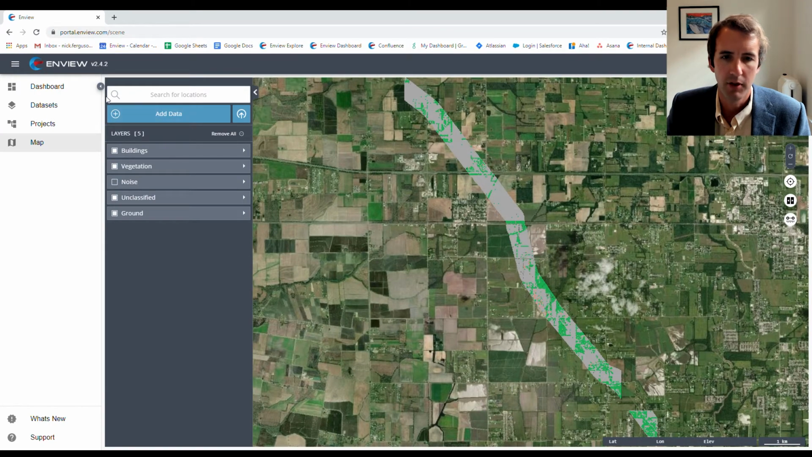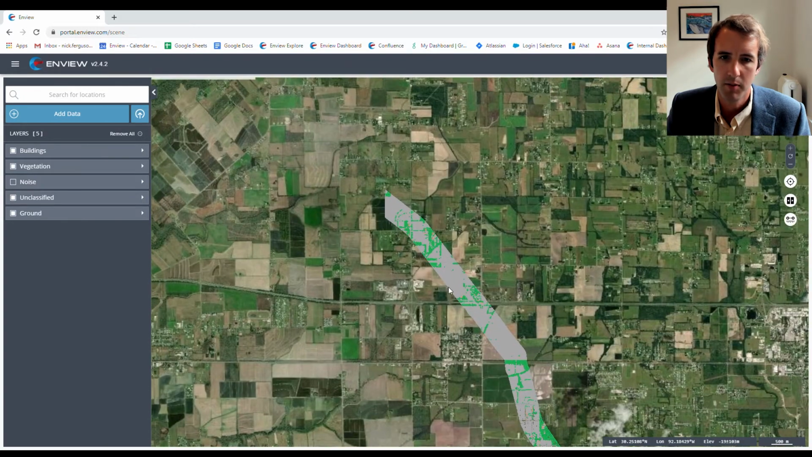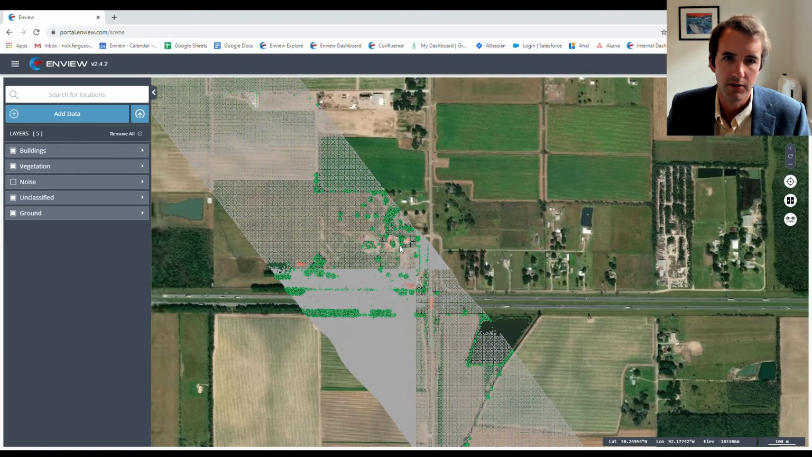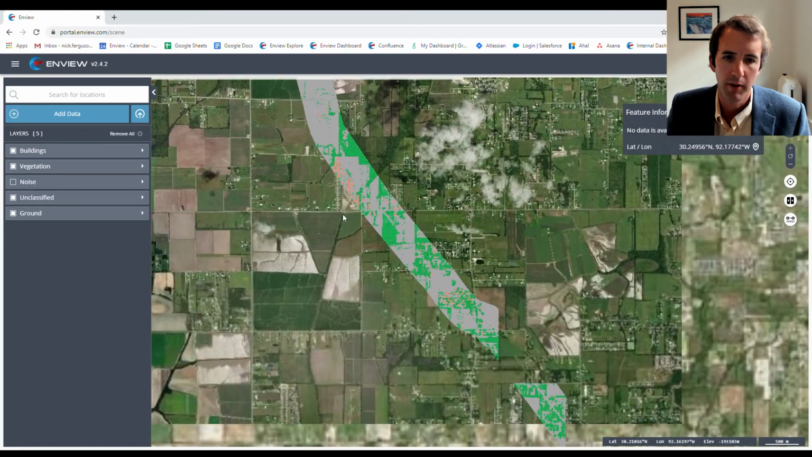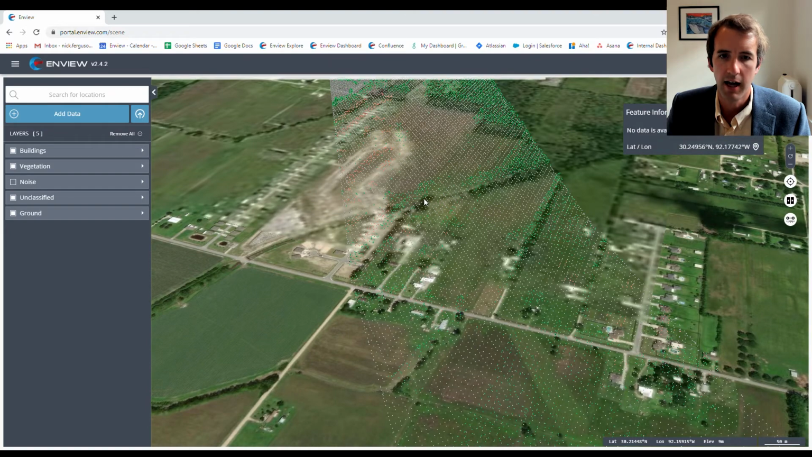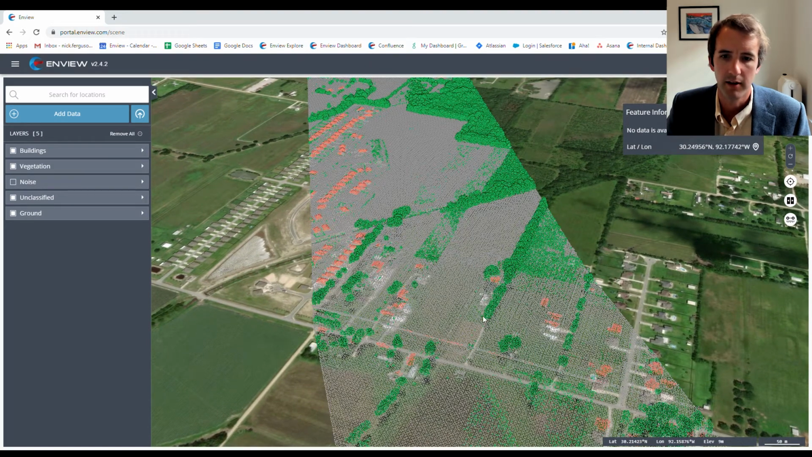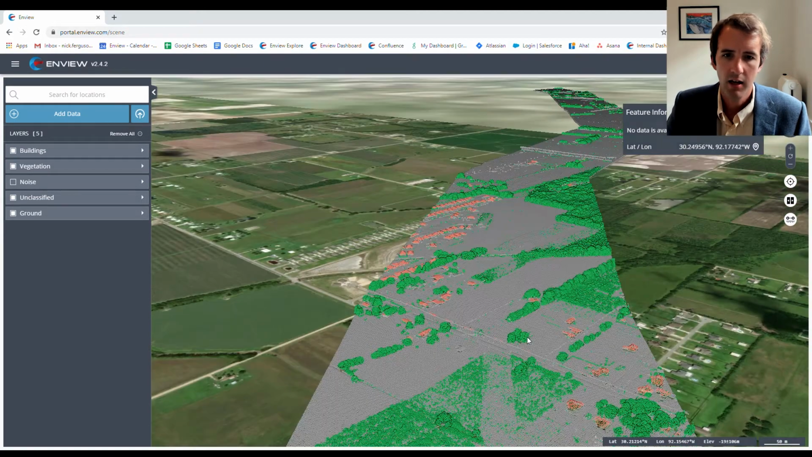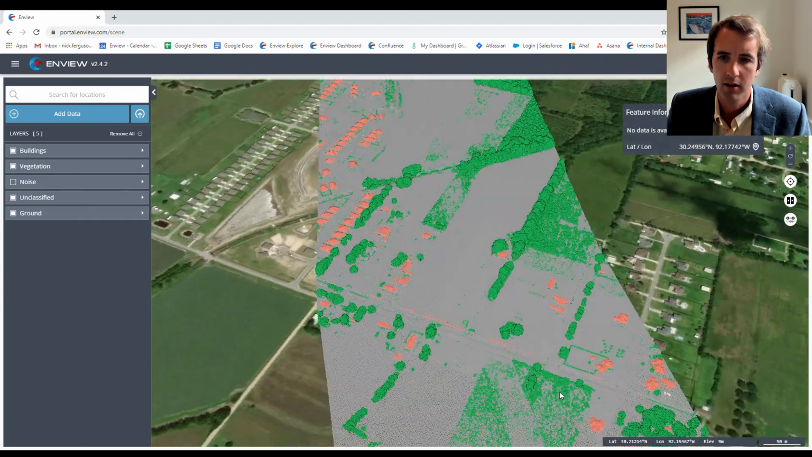Now if we move across, we can have a look at another data set. This is a corridor survey for a pipeline. Again, the same thing is true. The ground's very good, vegetation's great, and you can see all the buildings popping out here as well, which for this particular LiDAR company, they're supporting a class location analysis for the pipeline operator to determine if its pipeline is operating at a suitable pressure.